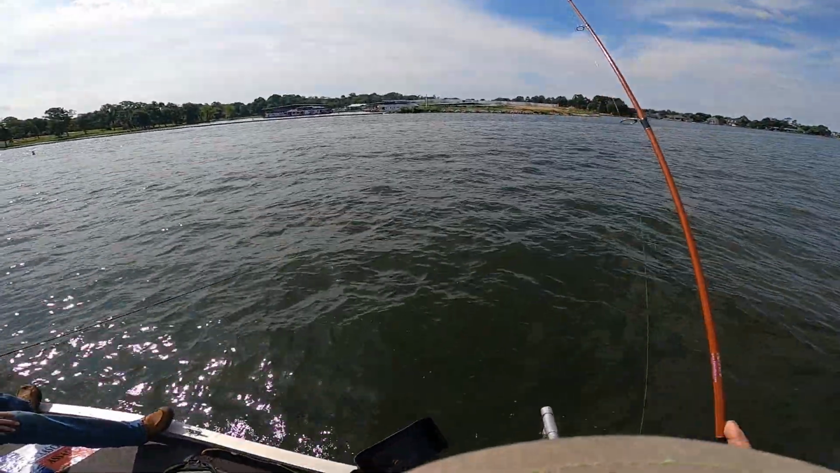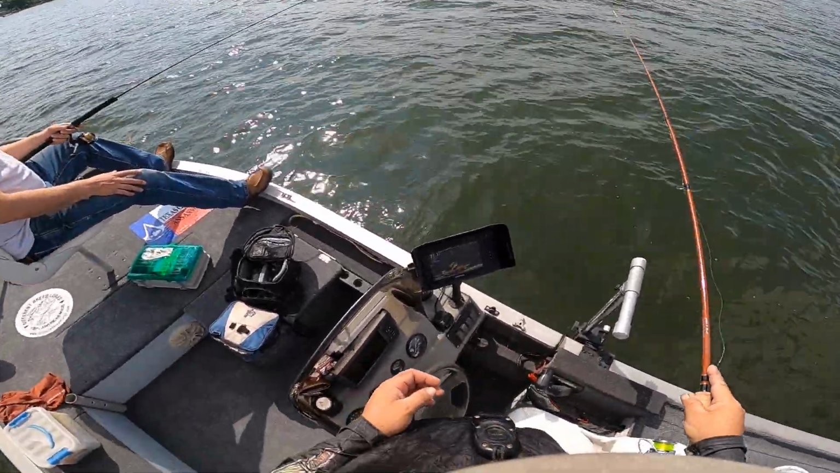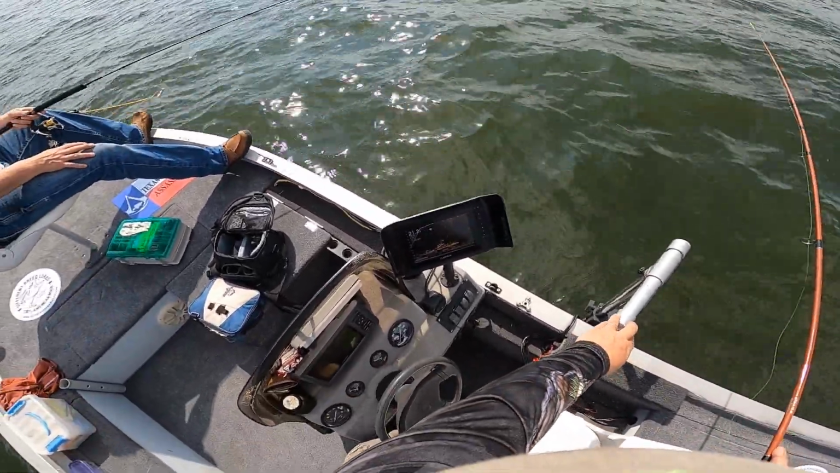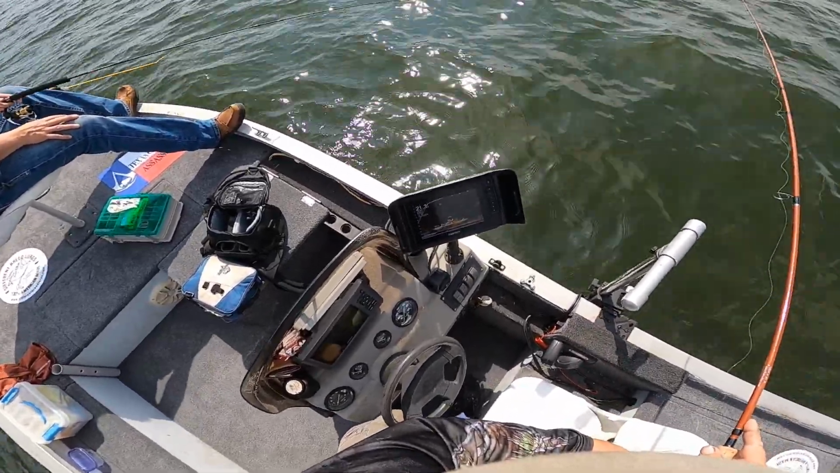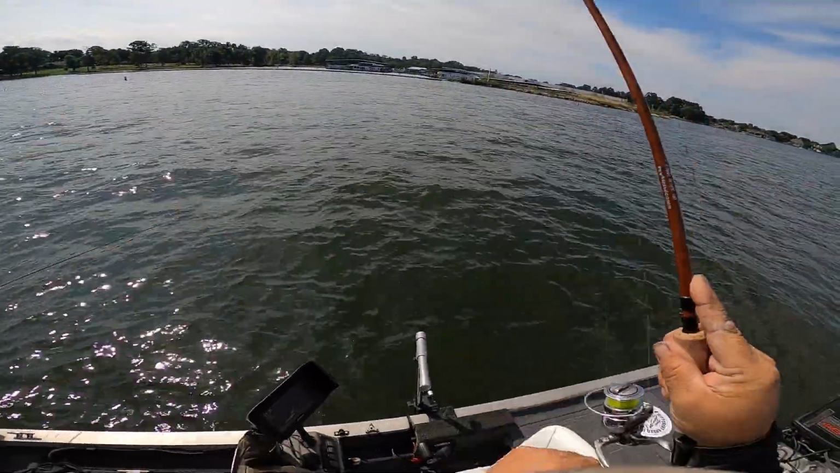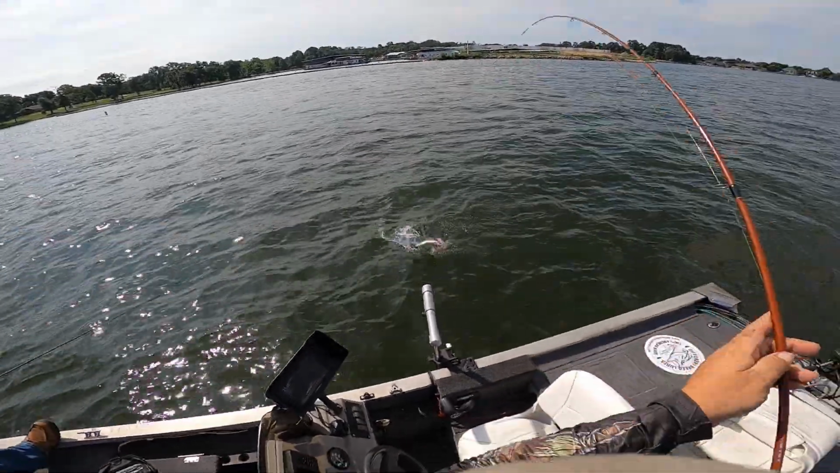Son of a gun, and got my niblet. Good size one right there. See if we'll take it. Oh, he looked at it. Yeah, he got him. There was two of them, so yeah, that's a good one. That's the one I was looking at.